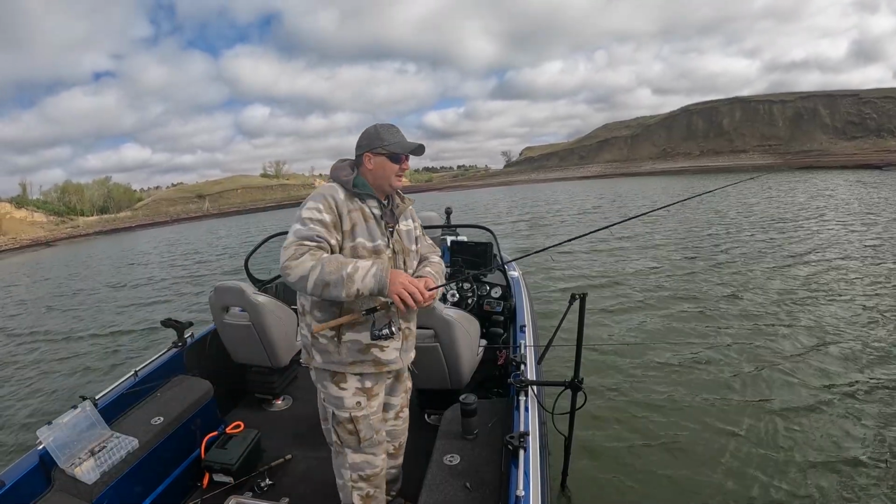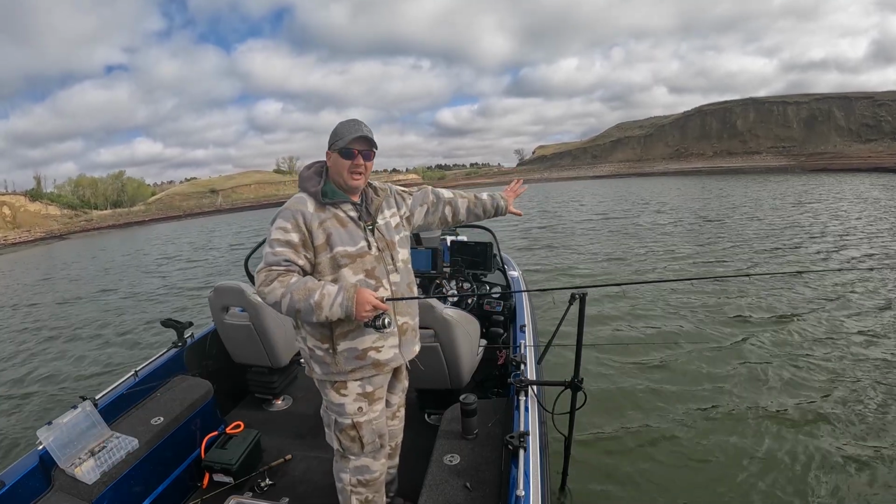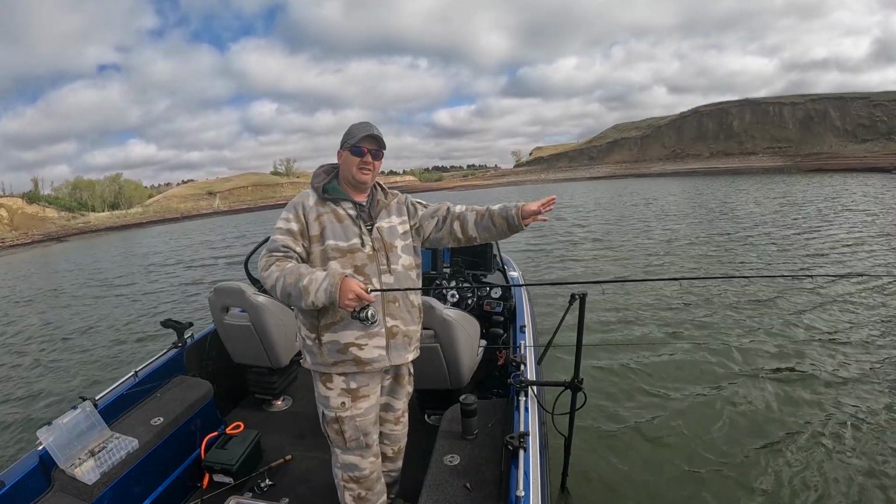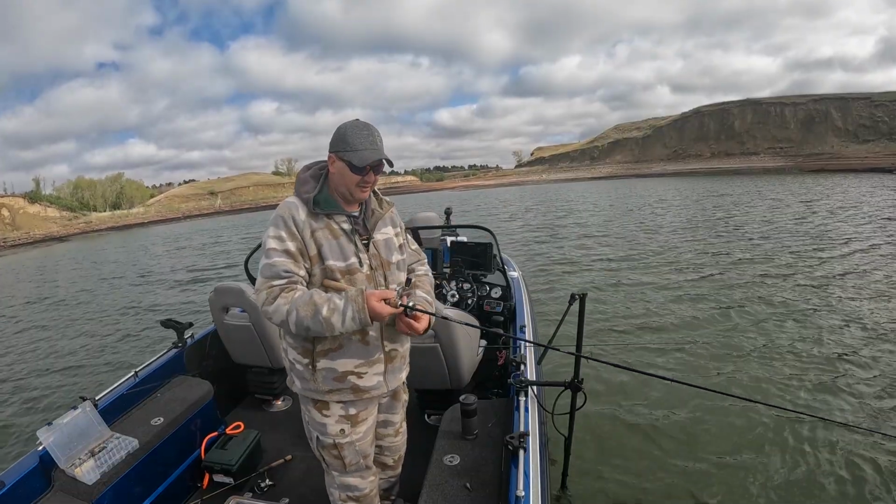So what I'll do is pitch it up in front of me and just let the wind and the waves slowly move this bobber back. So that jig is just kind of trolling through there. Then once it gets even with me, I'll reel it up and toss it back out again.